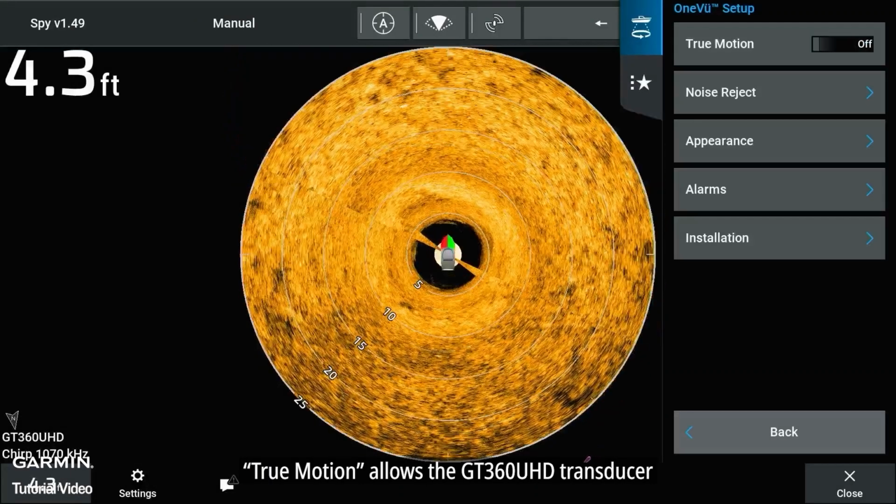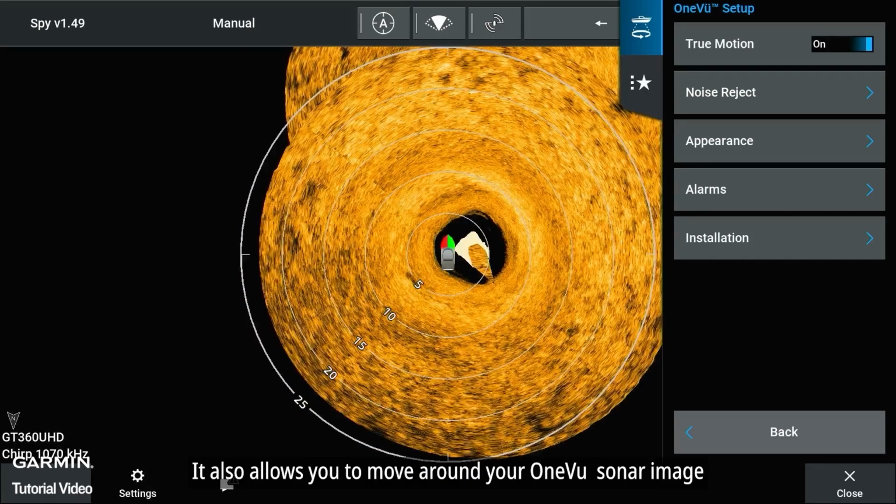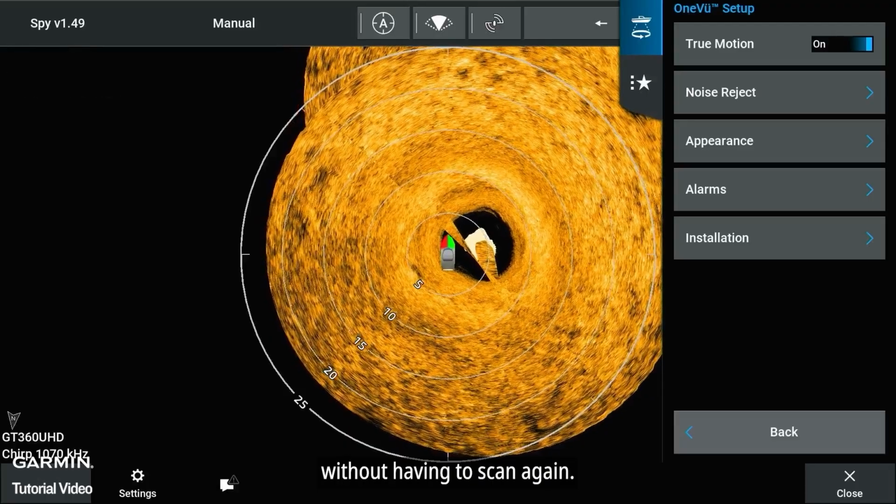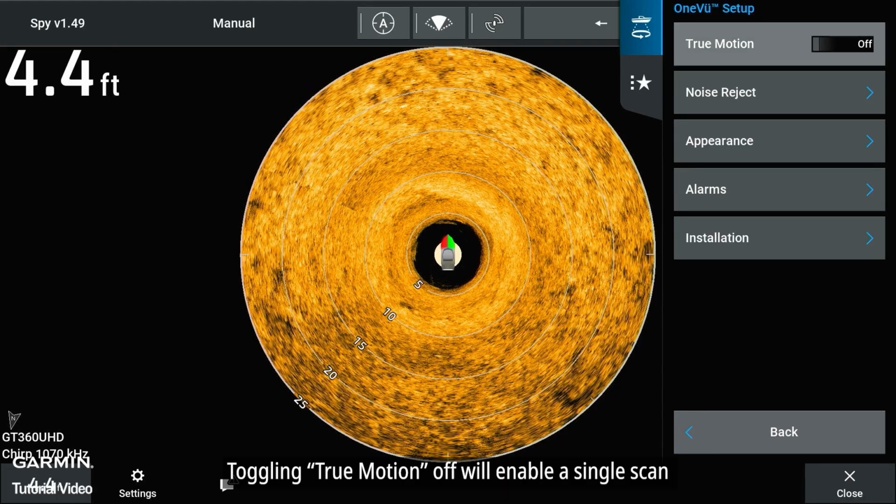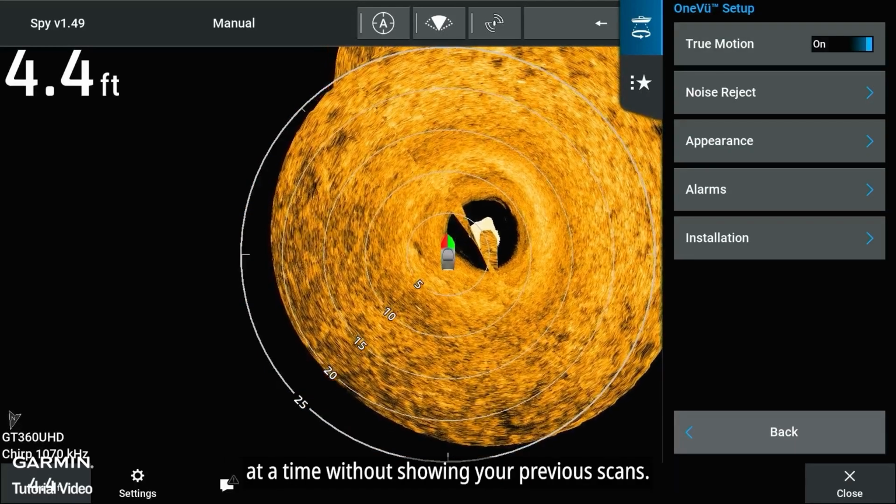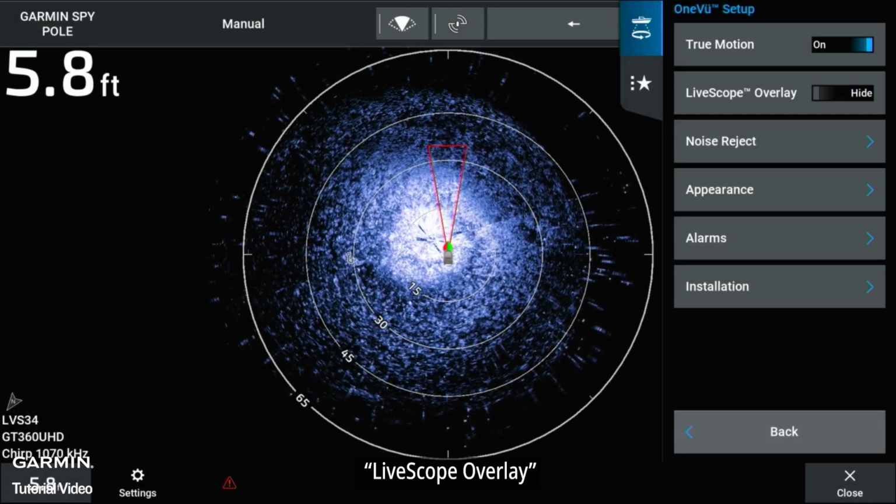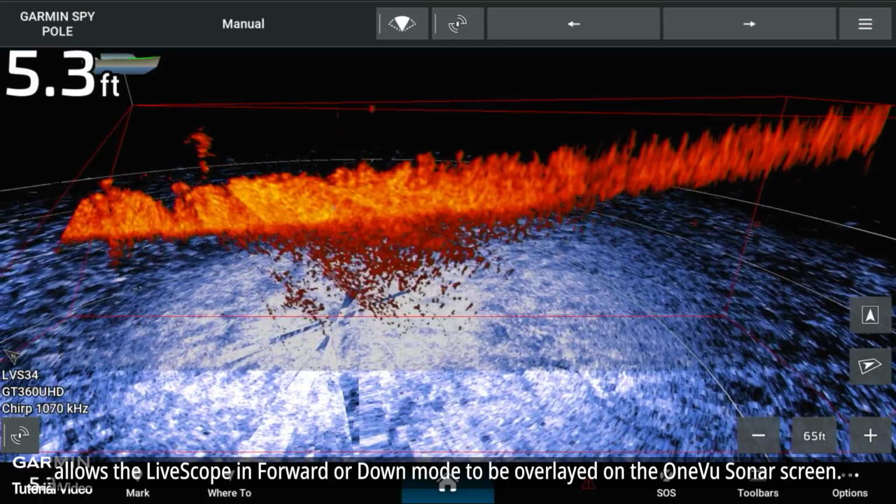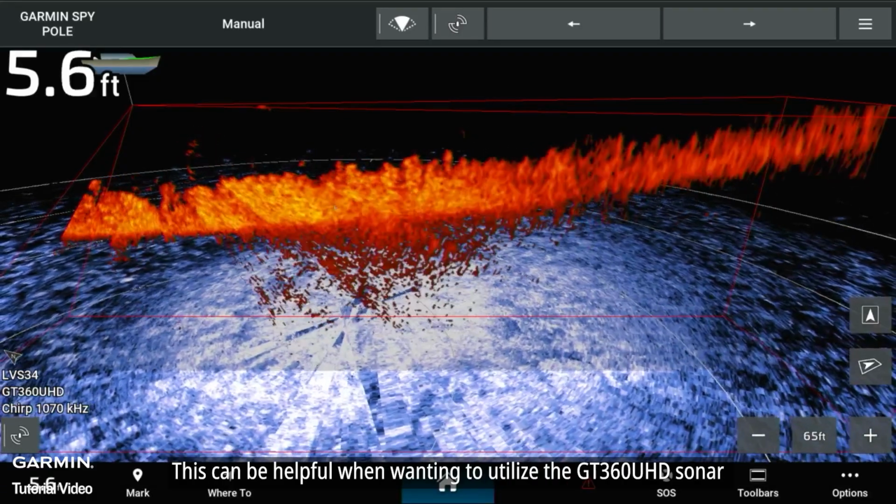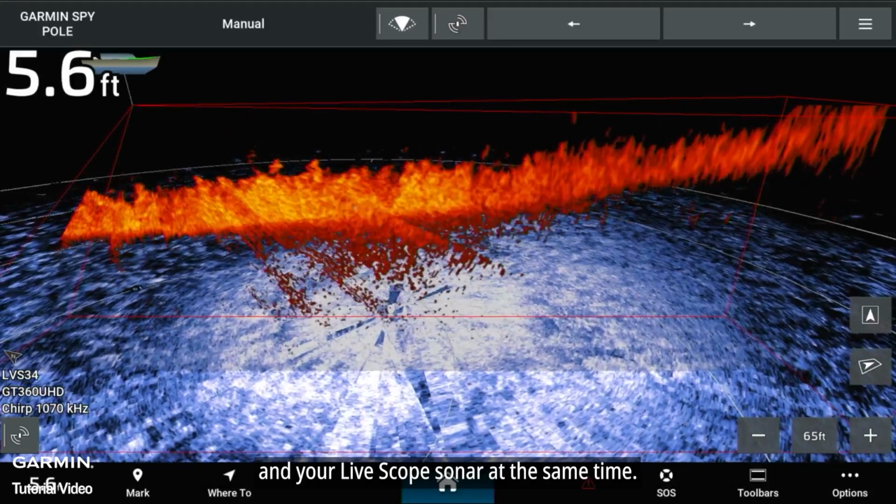TrueMotion allows the GT360UHD transducer to combine multiple scans into one. It also allows you to move around your OneVu Sonar image without having to scan again. Toggling TrueMotion off will enable a single scan at a time without showing your previous scans. LiveScope Overlay allows the LiveScope in forward or down mode to be overlaid on the OneVu Sonar screen. This can be helpful when wanting to utilize the GT360 UHD sonar and your LiveScope sonar at the same time.